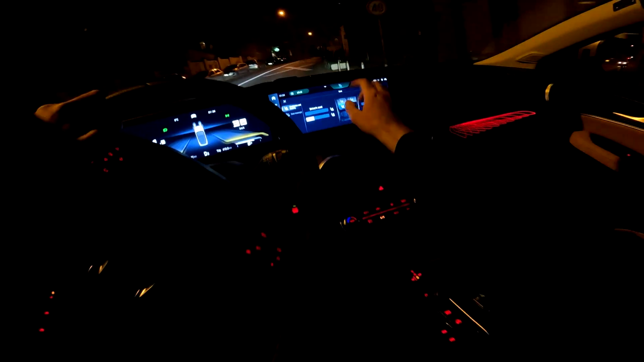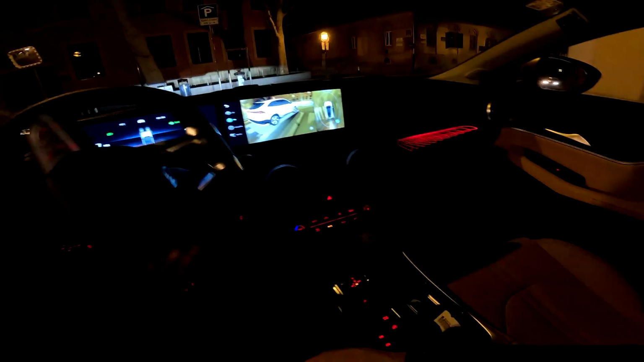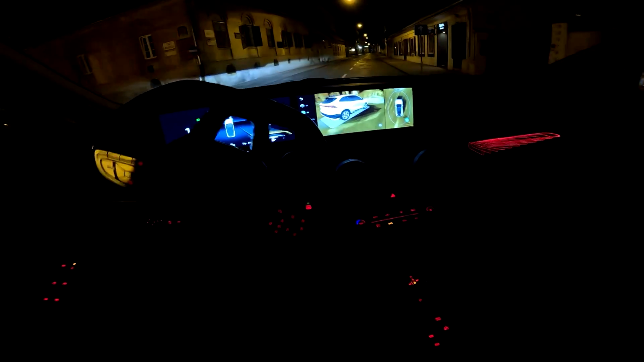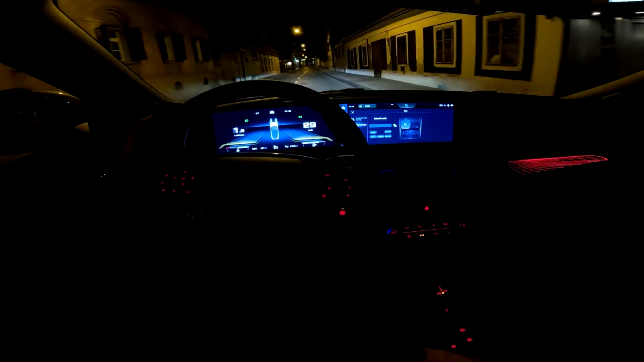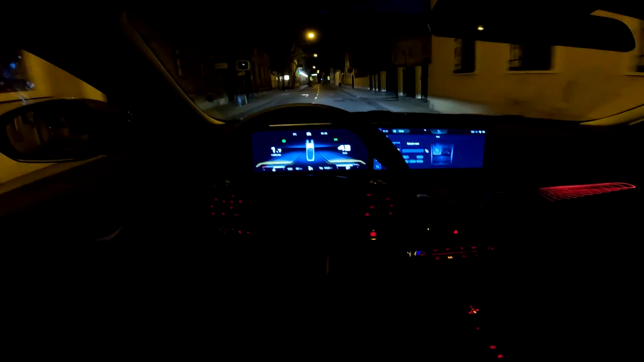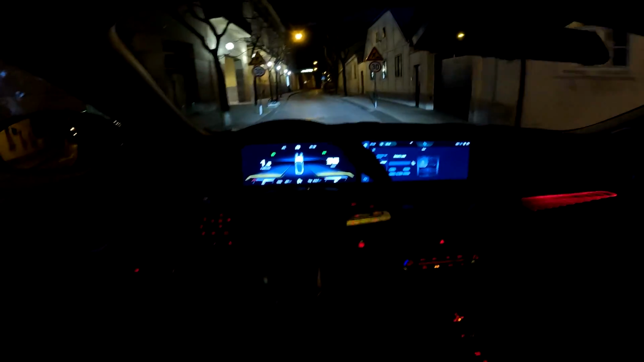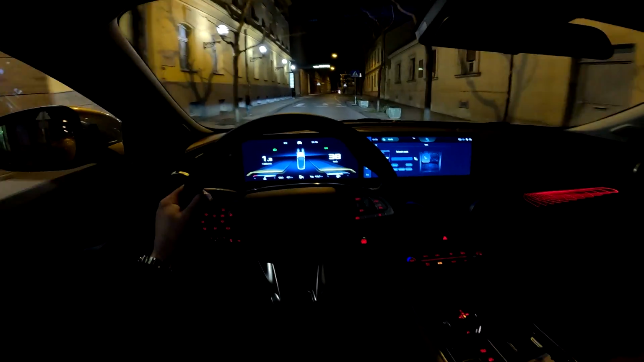So now we have the cooling, but yeah, the seat massage is here. So there are various options available, and then you can also adjust the intensity of the massage. So very cool indeed. And I want to hear your thoughts. How do you like this layout? How do you like the drive so far?